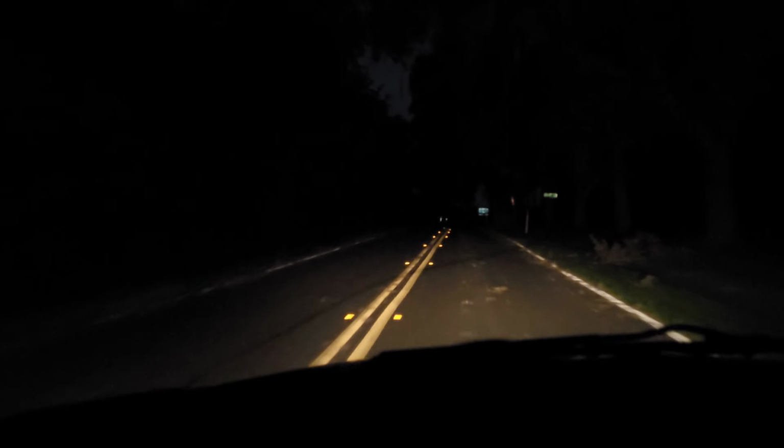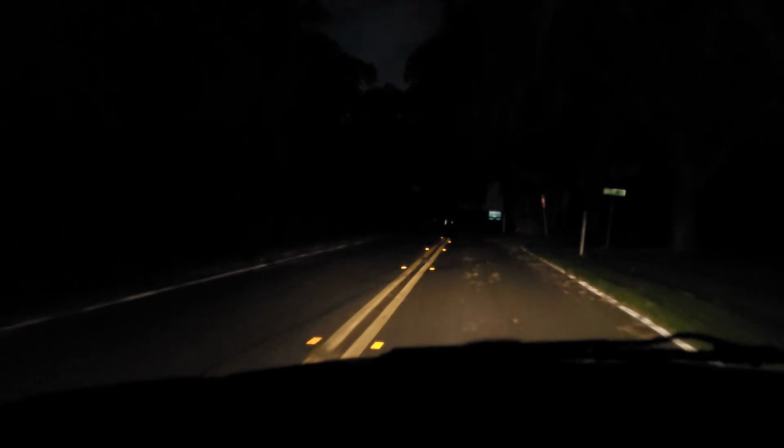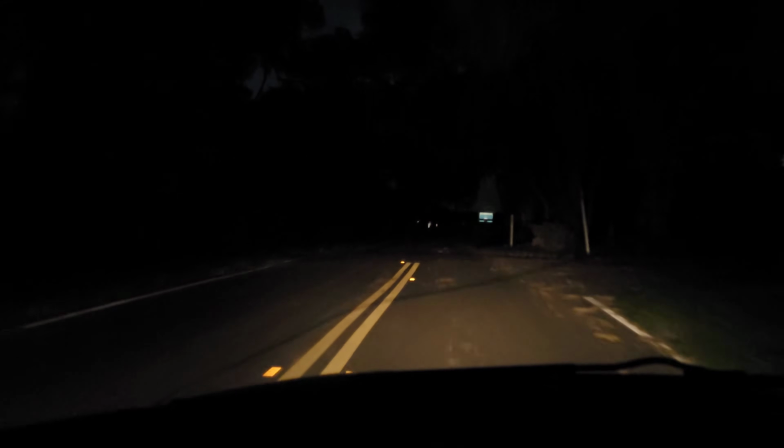Down here is water and a very long runoff, and like I said, it is the darkest place I could think of that would have wildlife. So we're just gonna creep on in here. I don't think I'm supposed to be down here at this time, so we're gonna make this interaction pretty quick.